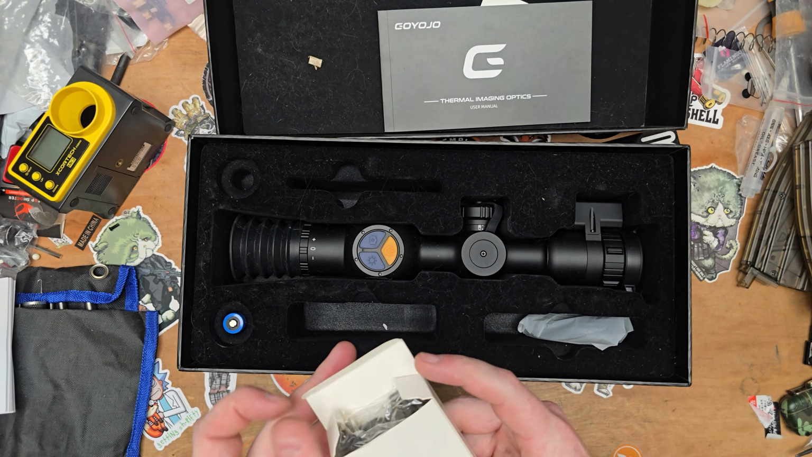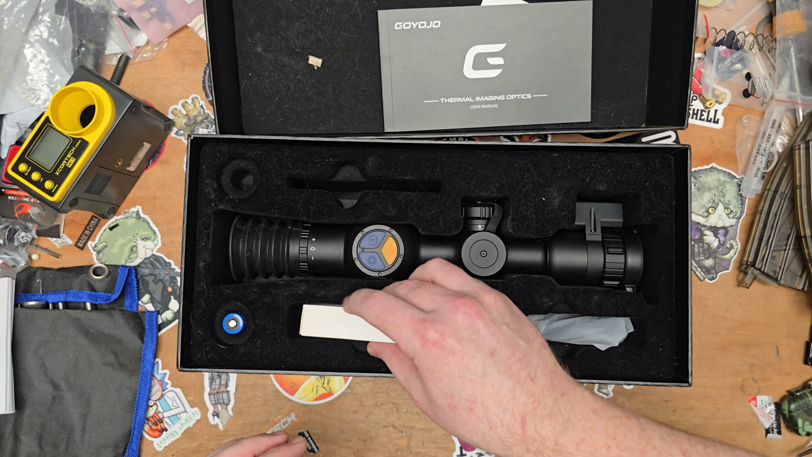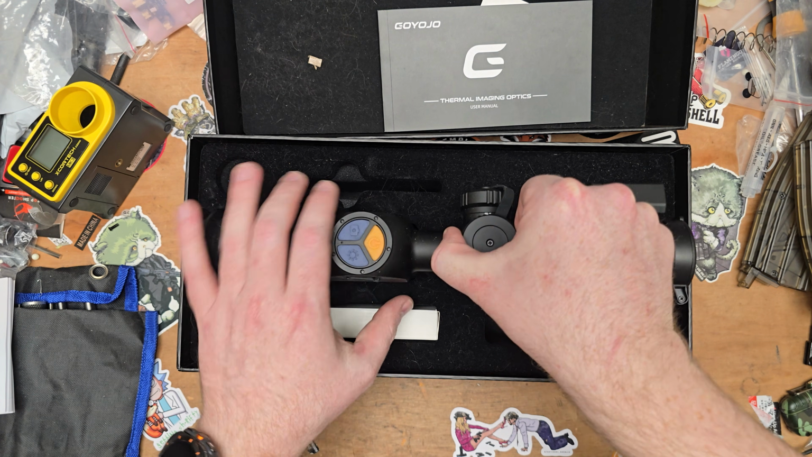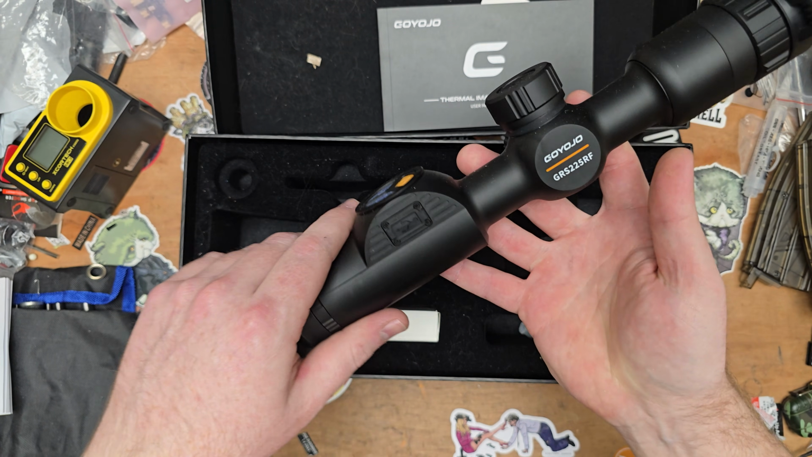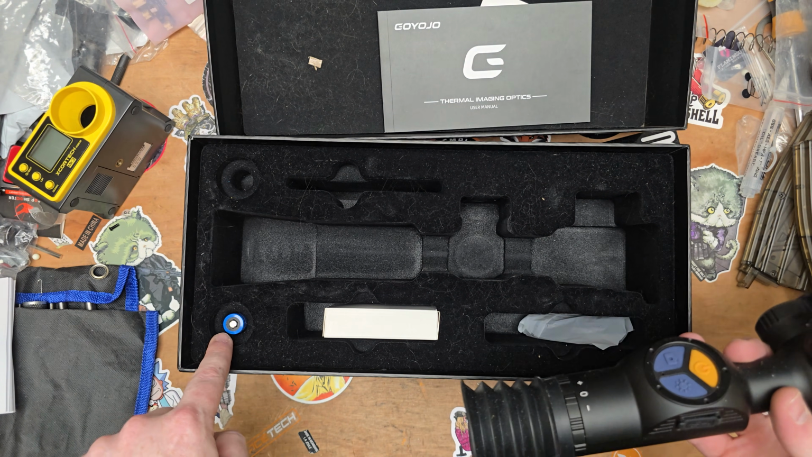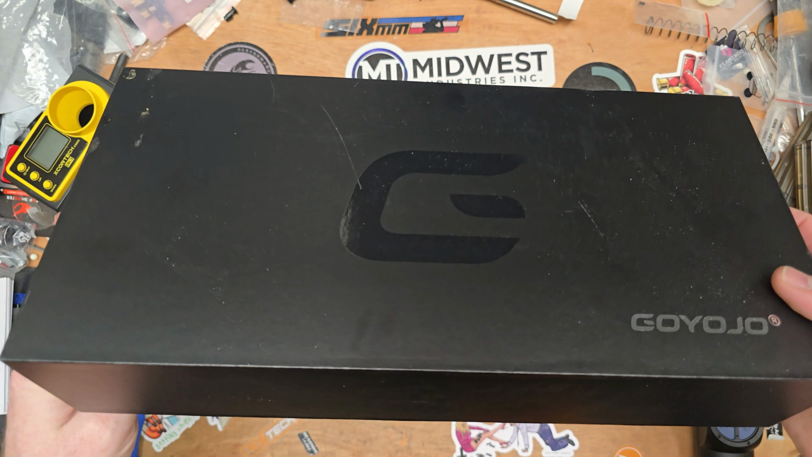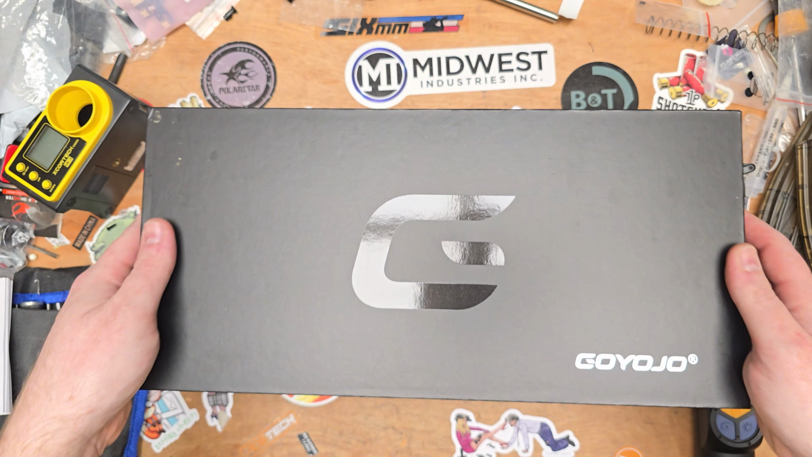If it was me, I'd probably be attaching this onto your rifle or whatever with a cantilever of some sort. And we have the optic itself. So this is the GRS225RF. You do get a CR123A battery in there as well. But I'm just going to show you what this thing looks like.